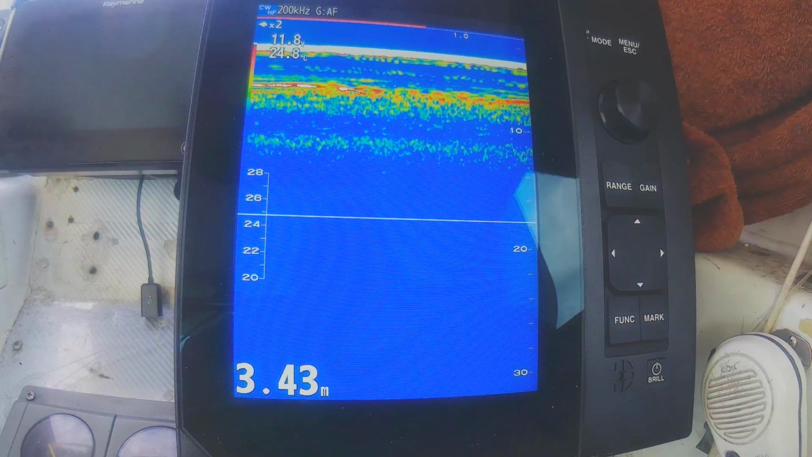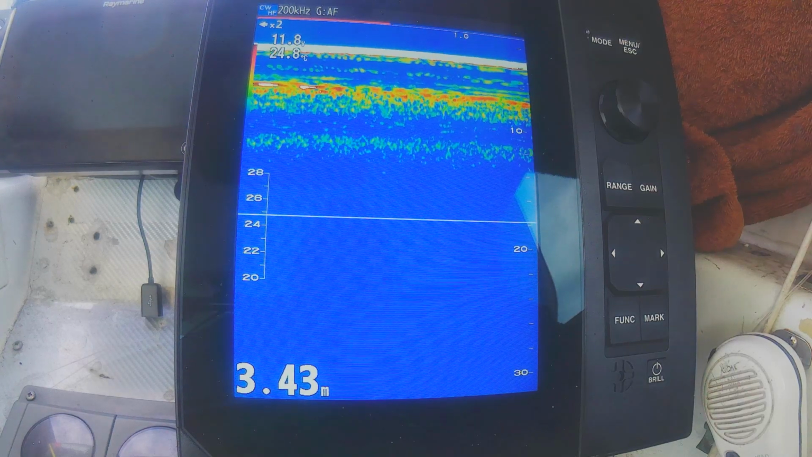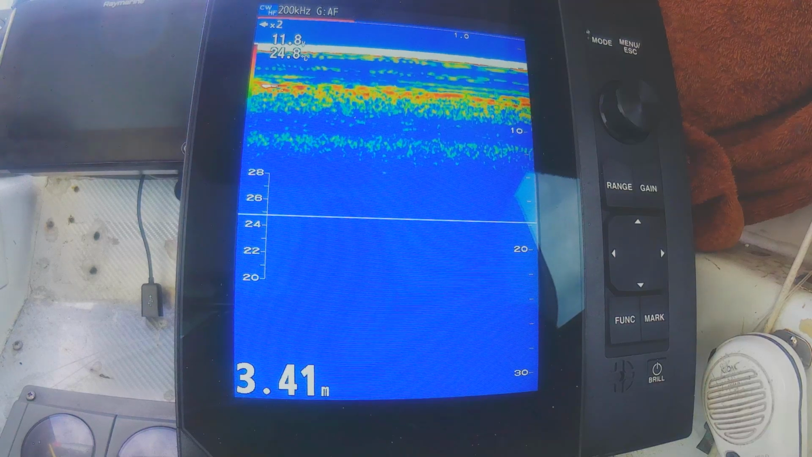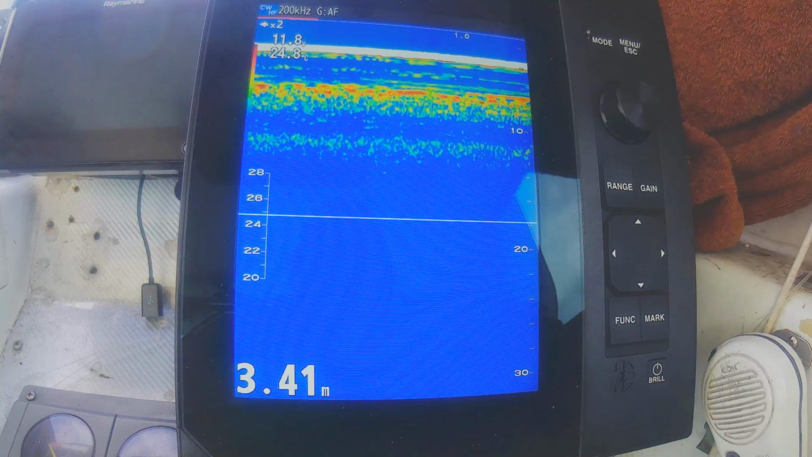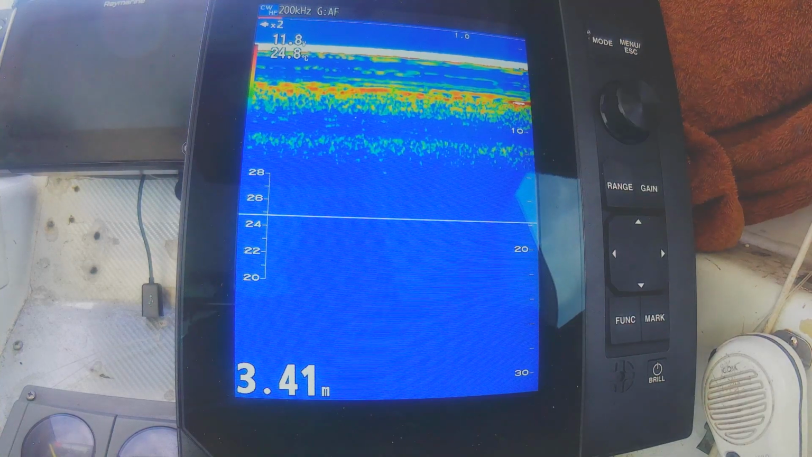We did have some network issues with just settings, like the network was fine, but in the settings just to get the sat compass operational. So now we've got that operational, we've got pretty good results.